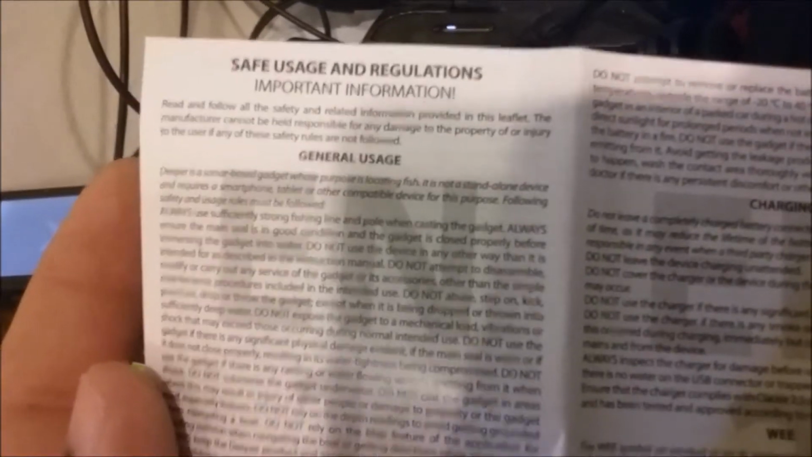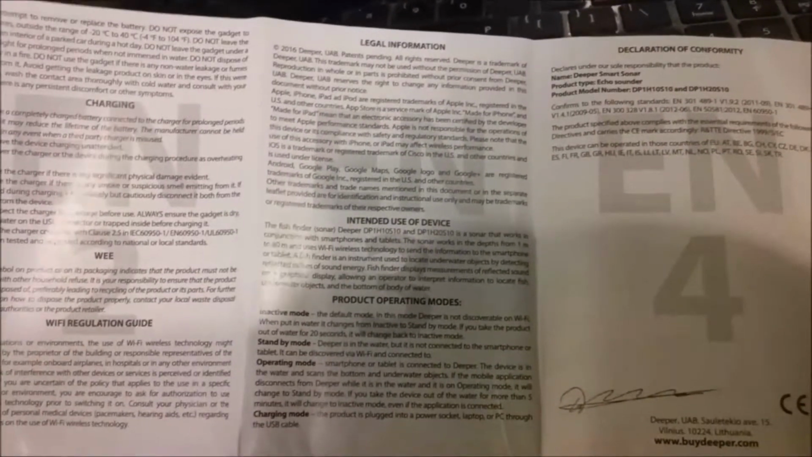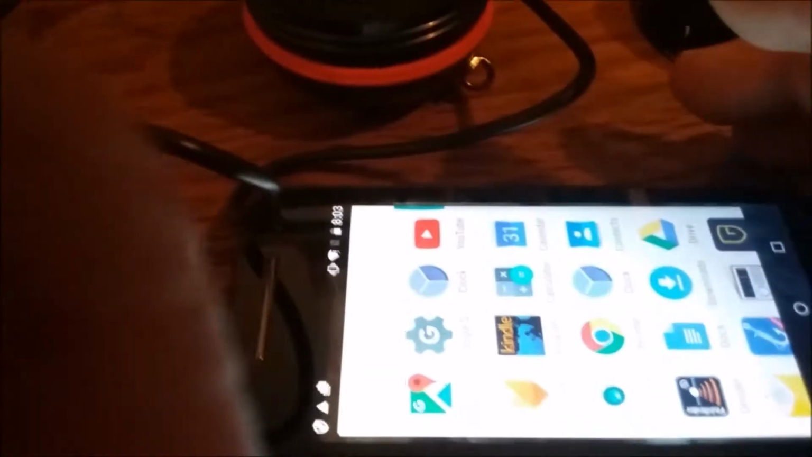Still charging. Safe use and regulations, important information. Now, I just can't. I'm going to have to film this and then zoom up on it because I cannot read any of this. Well, I don't know if this is going to focus on that.